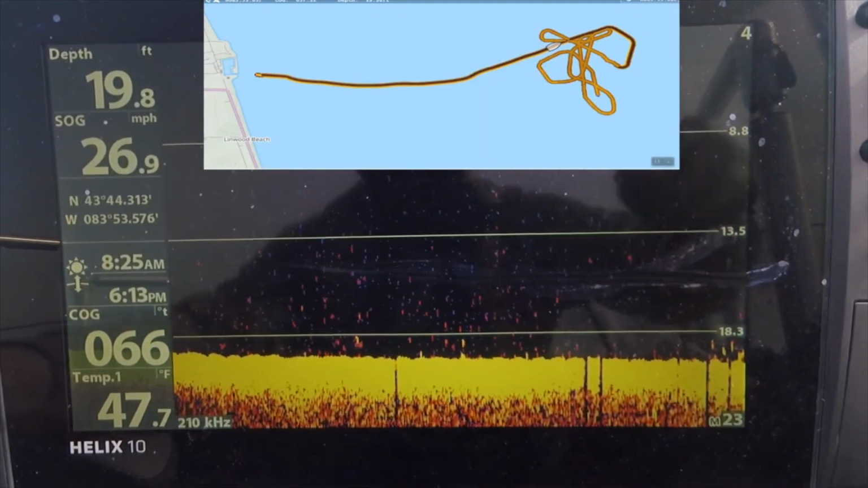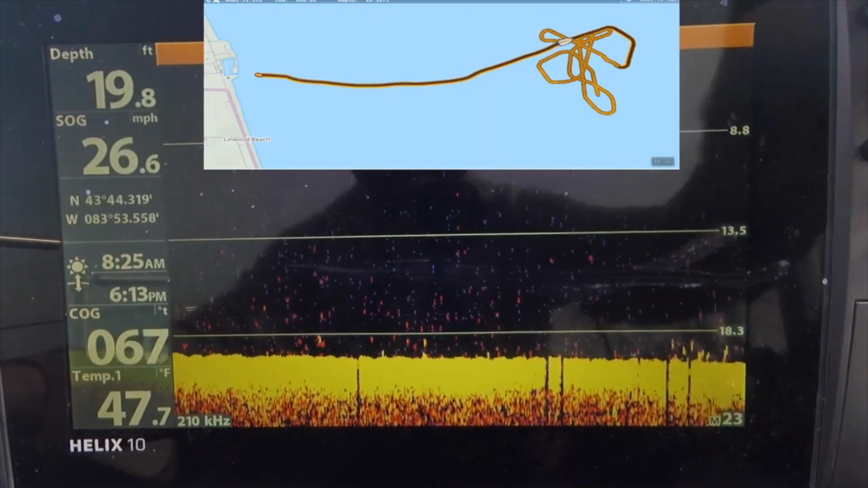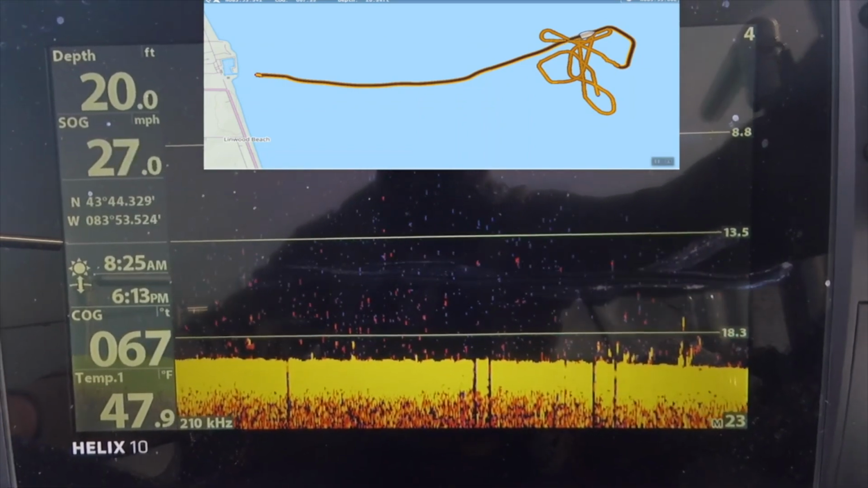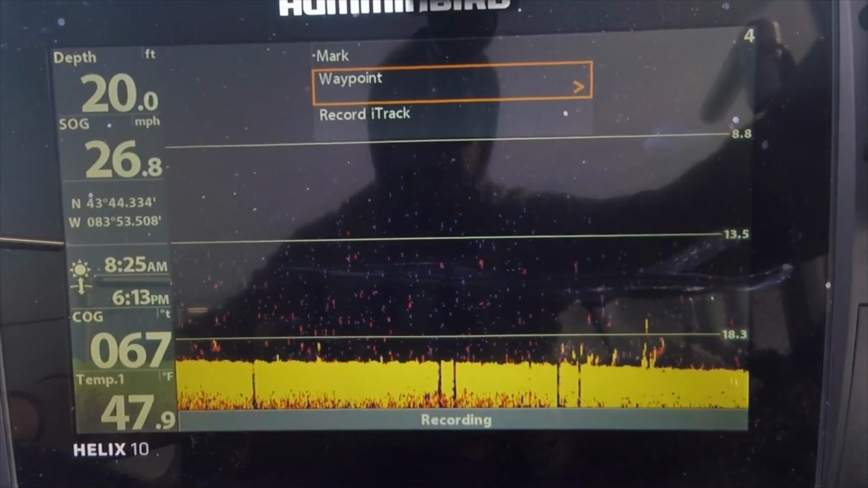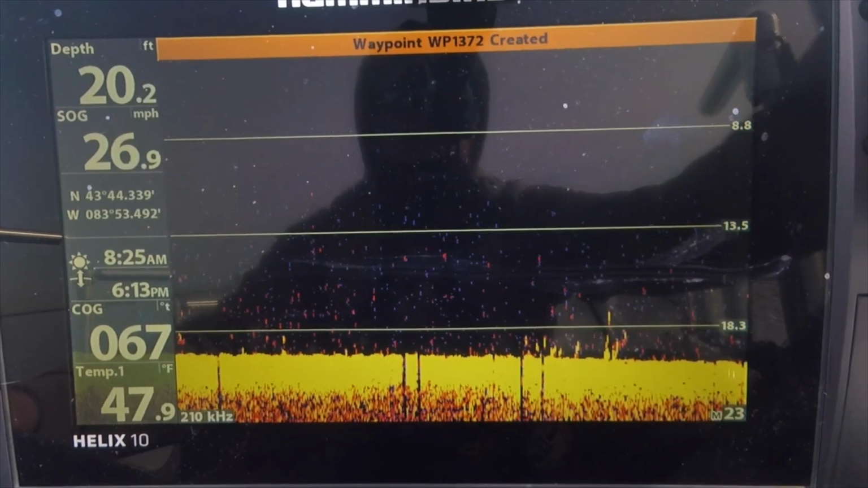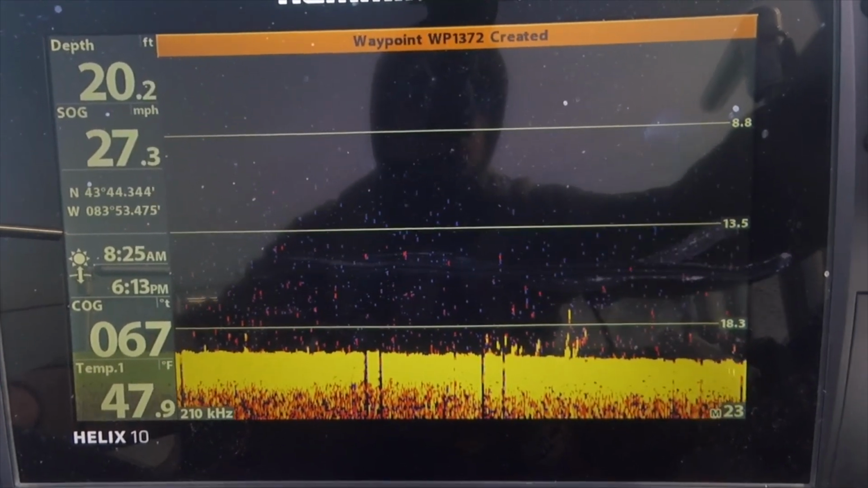So right here I drop the first 2 waypoints, and then I'll do 2 more, and then turn to the right and then come up and troll through them. So you guys have seen this before. That obviously looks like something, and notice in the background there's a lot of noise and stuff, and later the contrast setting is going to make that go away and make those returns look even sharper.